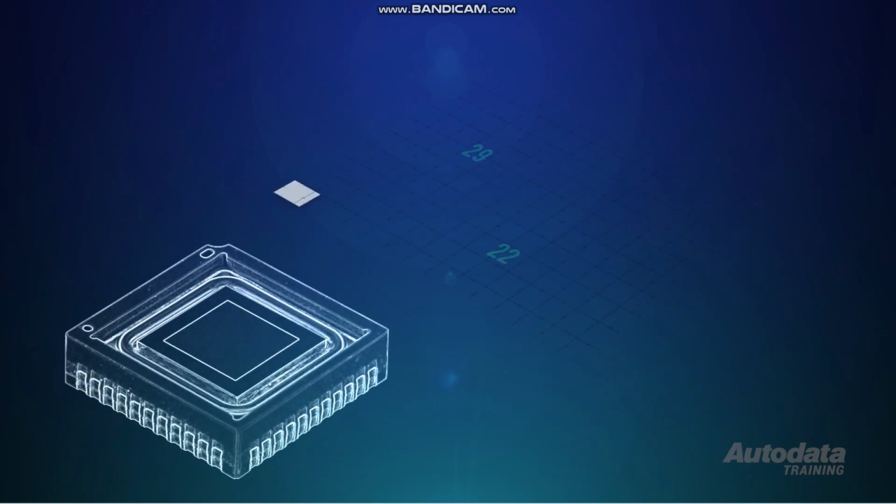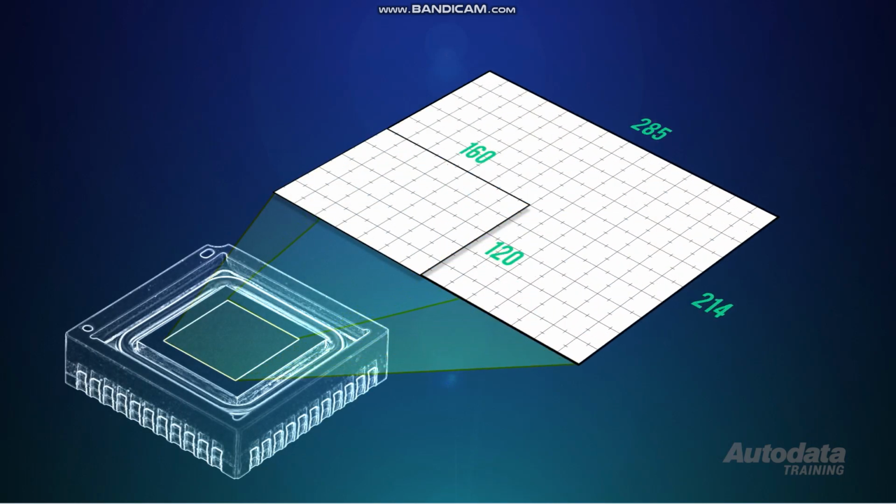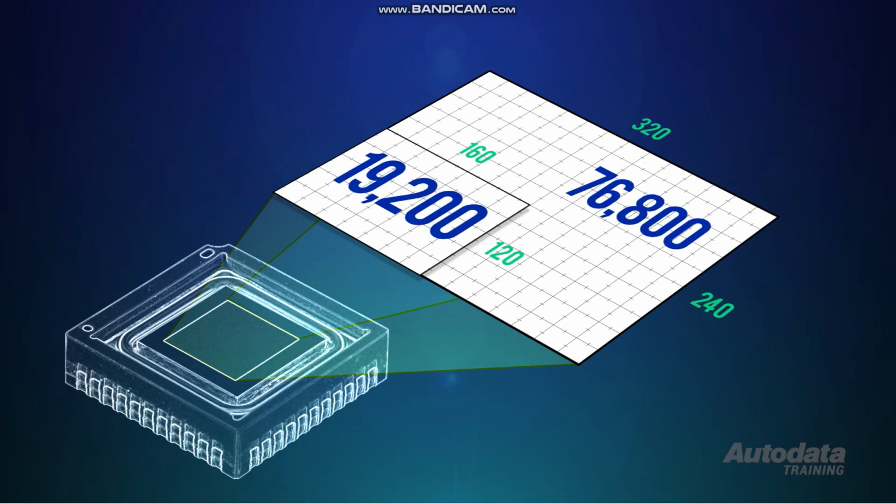A larger detector size produces an image twice as wide and twice as high, with 4 times the data for a given field of view. This makes a thermal imaging camera a perfect tool for automotive diagnostic applications.